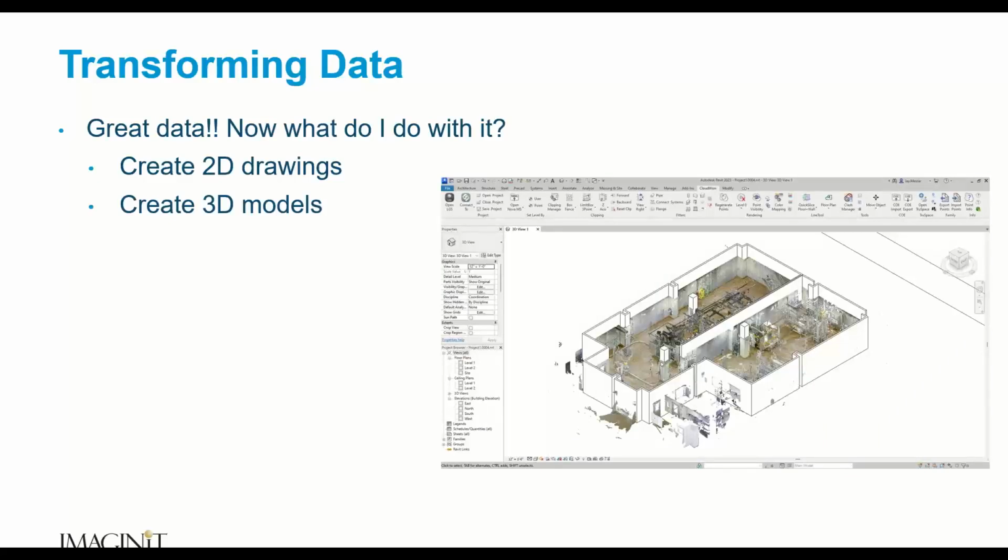You can create 3D models. You can see here, same space. We've got walls and some of the columns built in Revit, and of course, it's laying right over top of the point cloud data, because we use the point cloud data to create it.